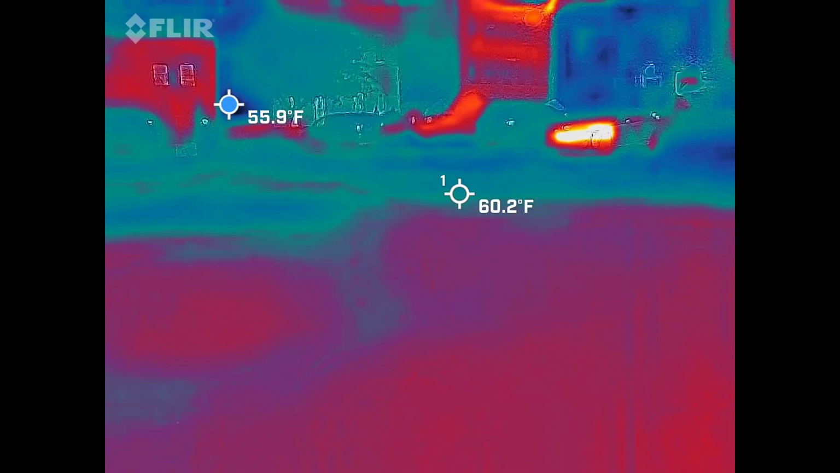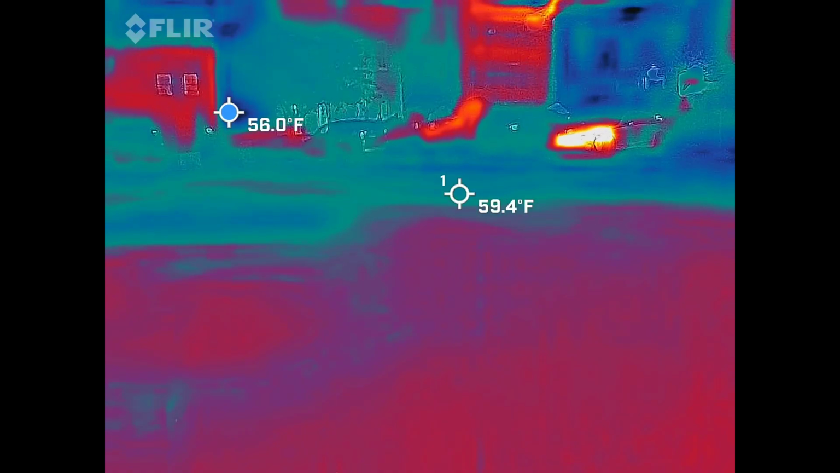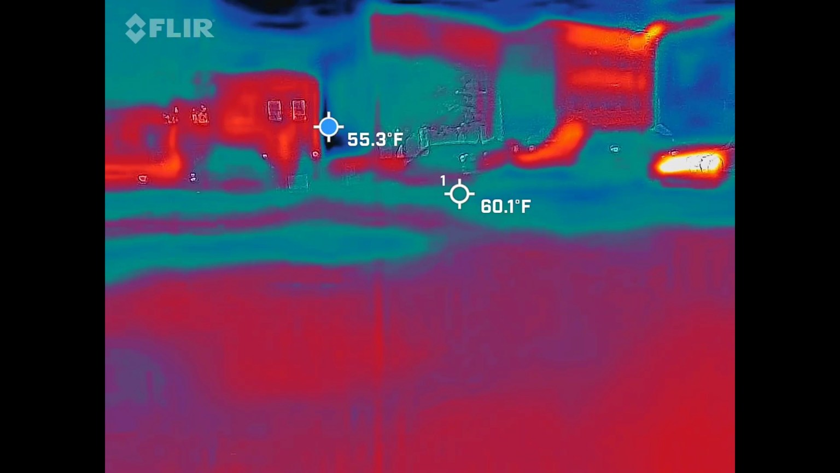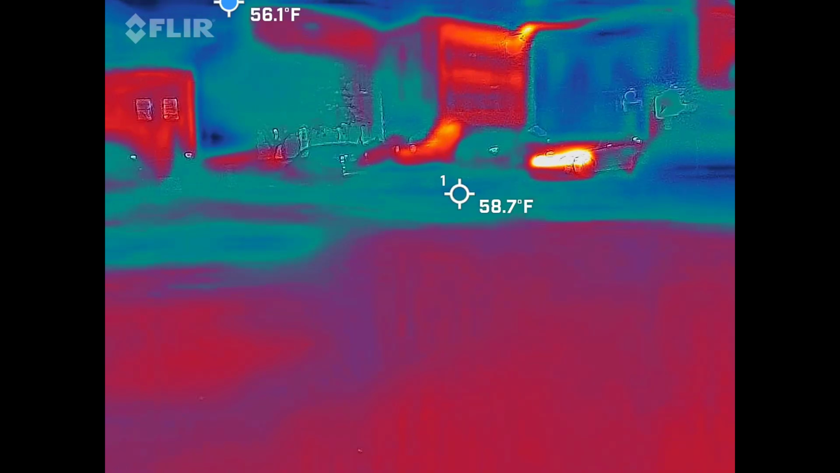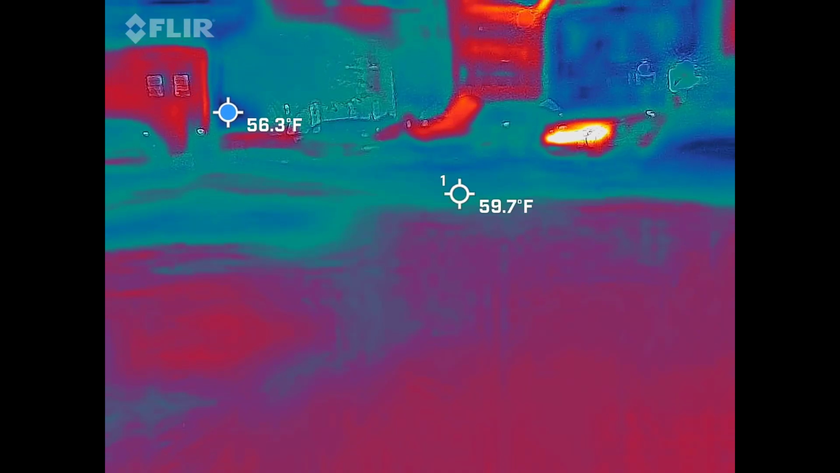Yeah, I'll definitely be interested to see if that blue dot moves over into that area. I don't think it will at this point, but it just caught my eye. We are standing in the servant slave quarters, so it's vague. I just moved a little bit, but then it's coming back now.